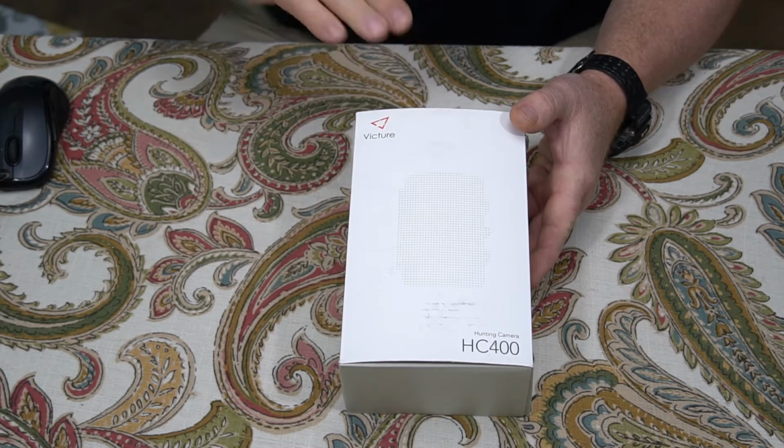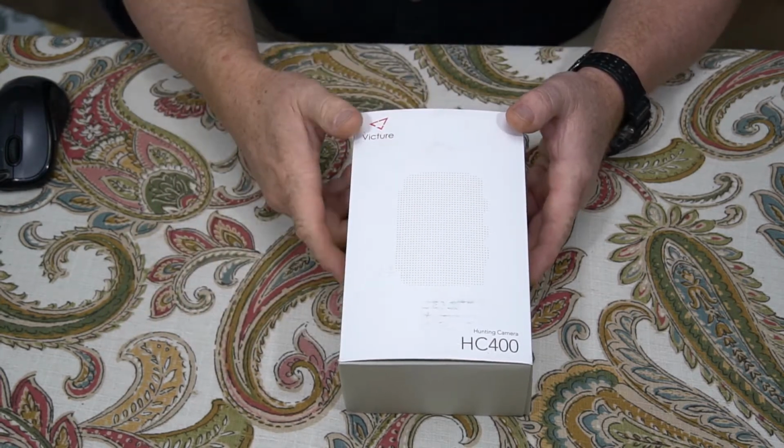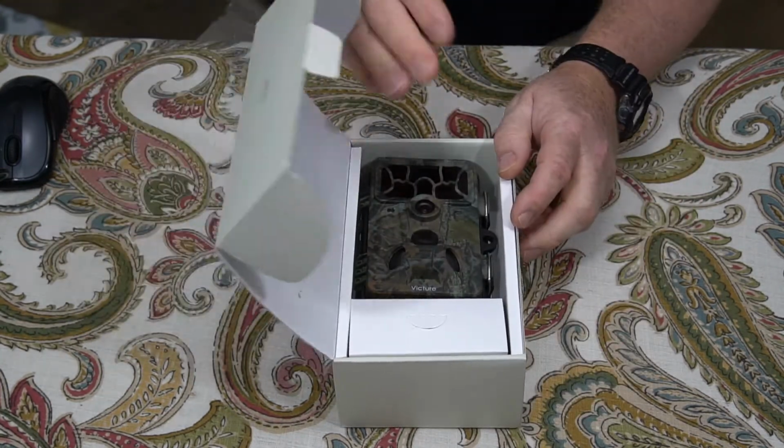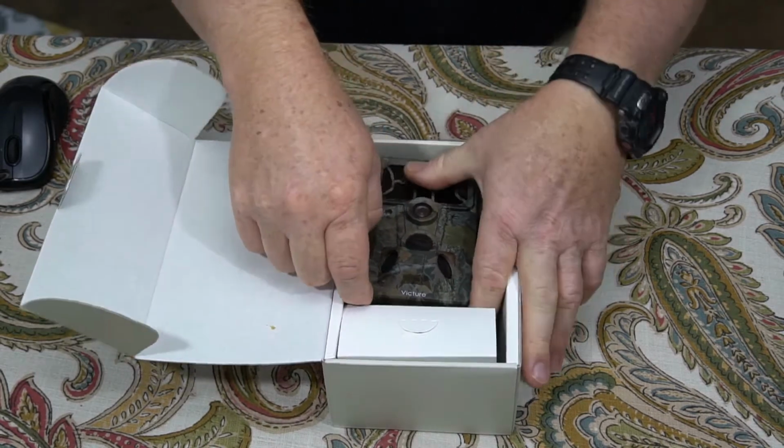You guys know that about me. I don't read the technical stuff. I want to see how it looks. All right, but first let's break this baby out of the box and see how it looks in the physical aspect. Looks like a pretty standard camera here.